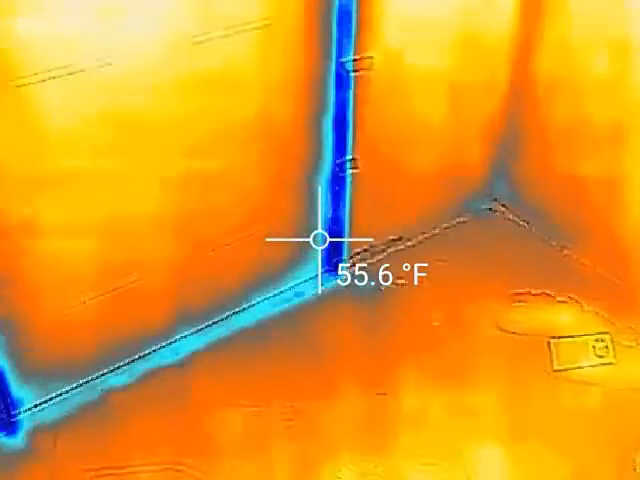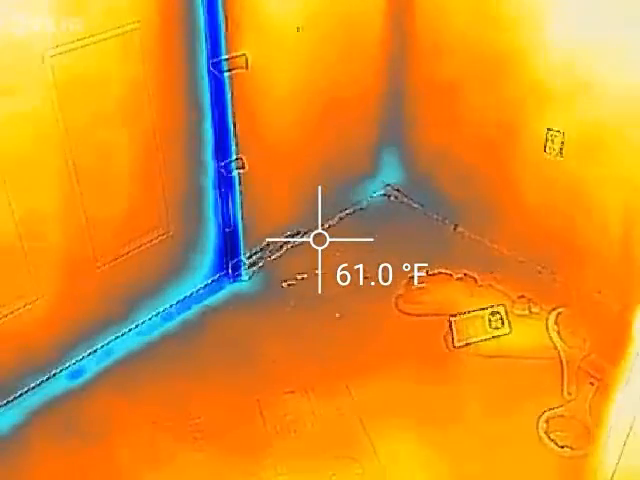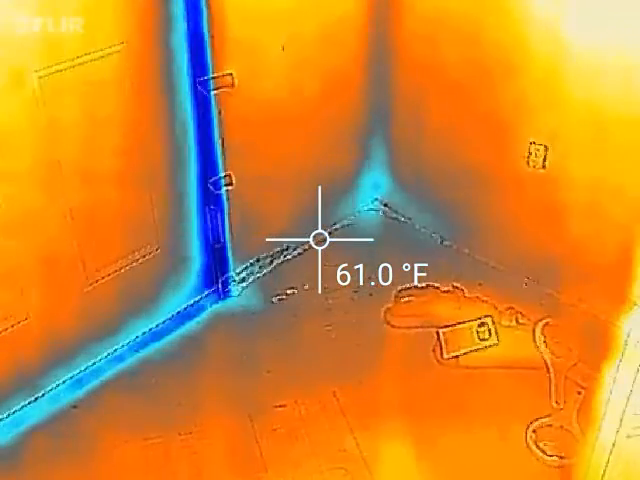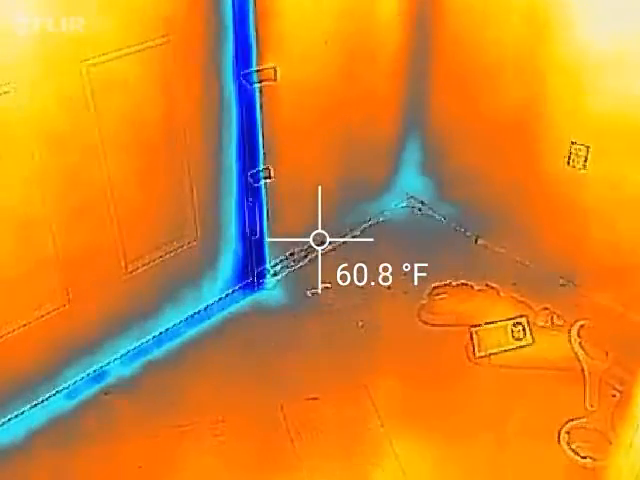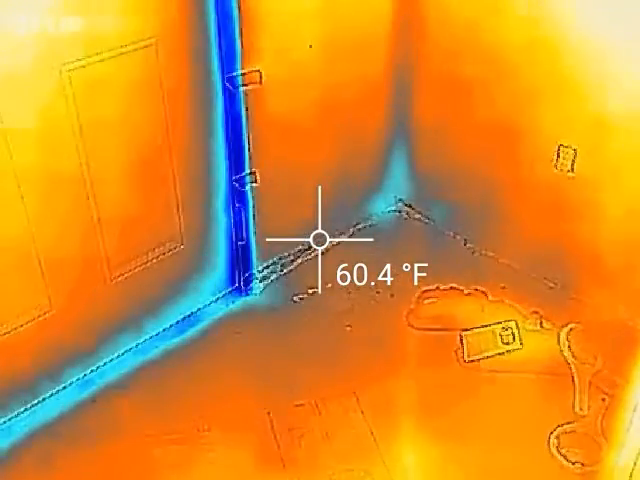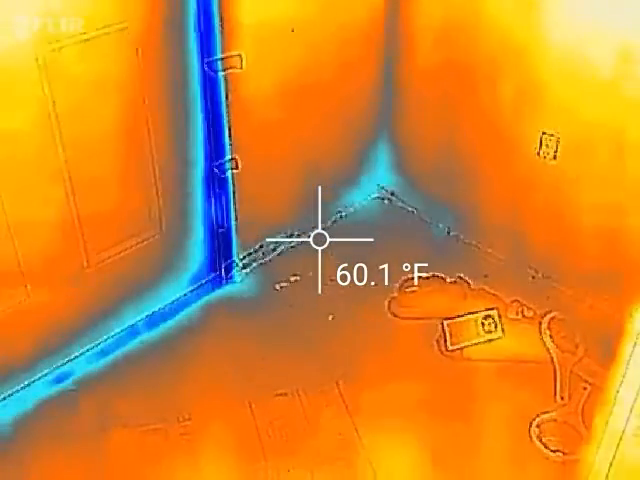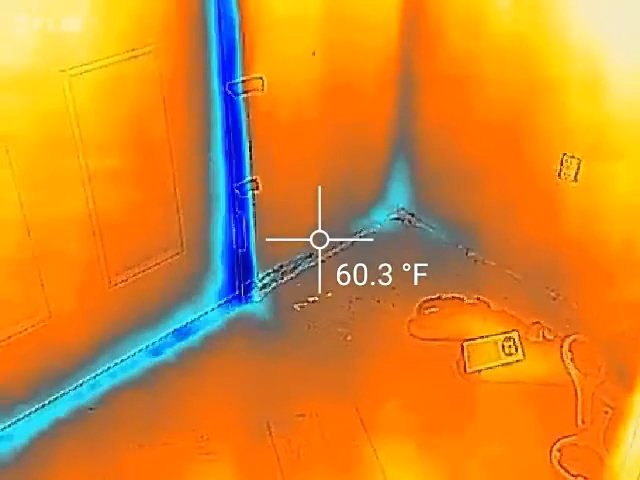All right, anyway, got a little work to do, but this has already made an improvement. Both of those seams are not nearly as blue as they were. Now I'll have to look at them again after I trim them out so that the trim can fit there to cut off all the excess. We'll see if it's still doing as well.